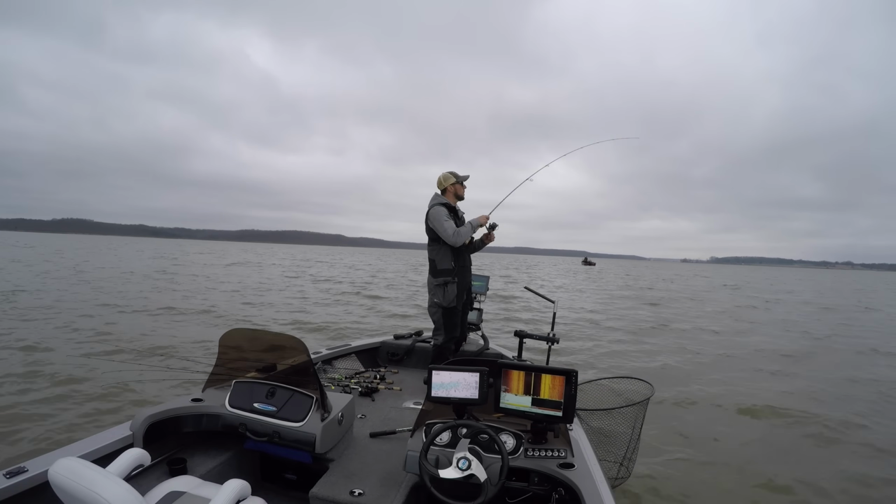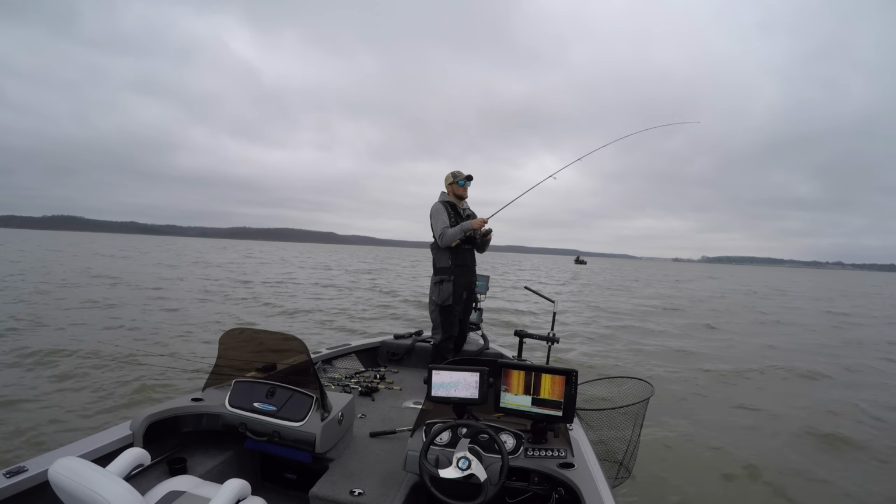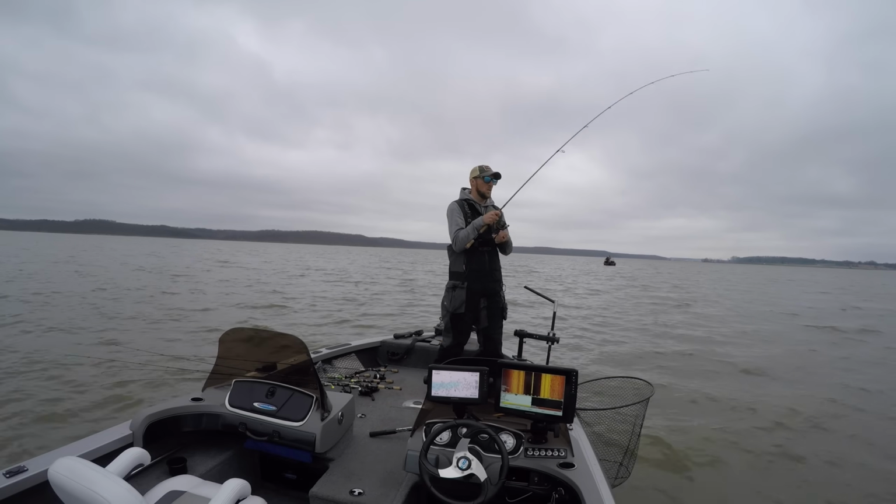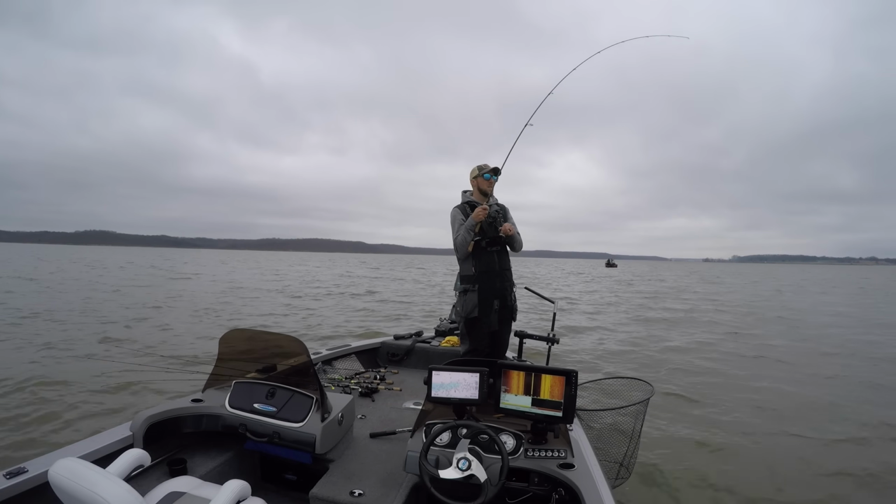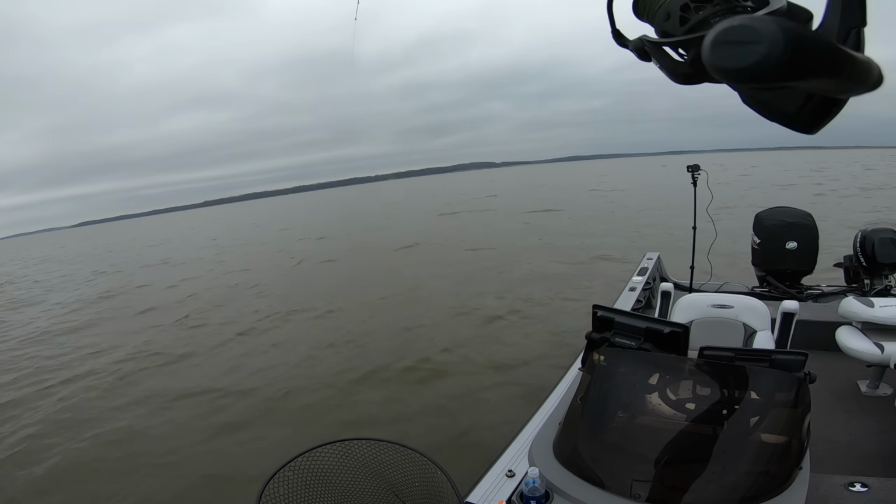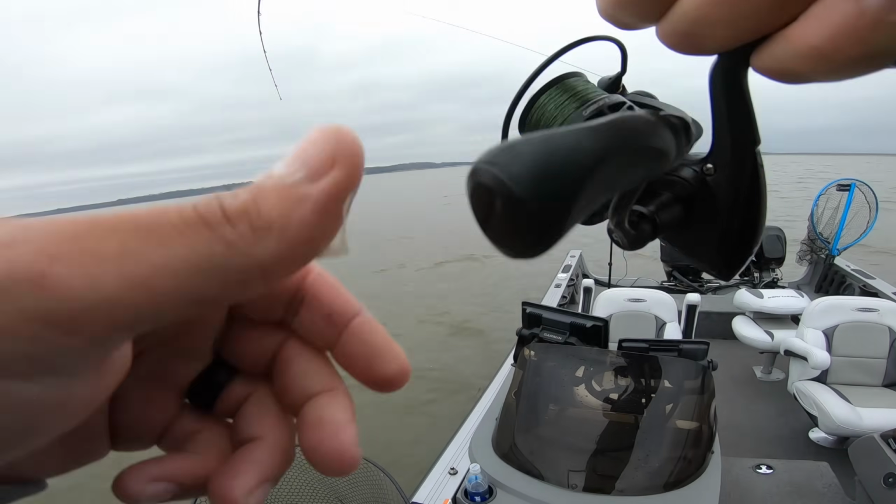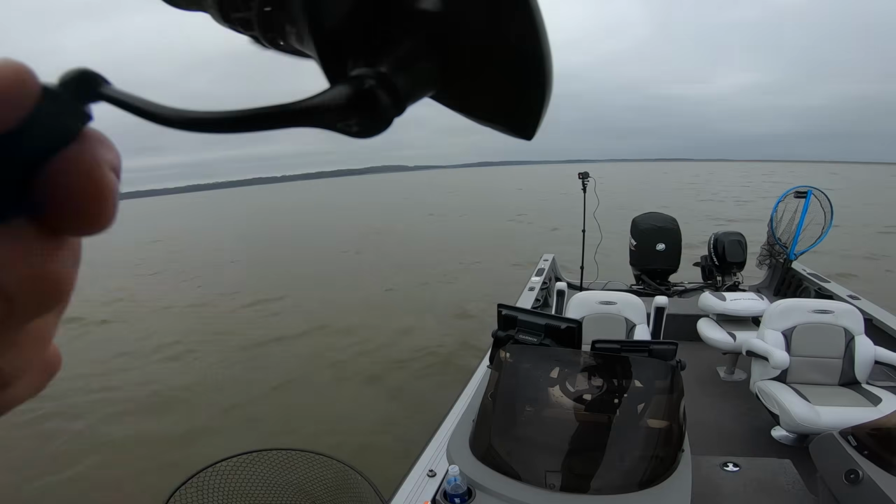There he is. Yeah, that's big. As you can see, I have a friend now right in front of me. So we might make this the last fish and then we're out of here. Yeah. He's acting like he's big.